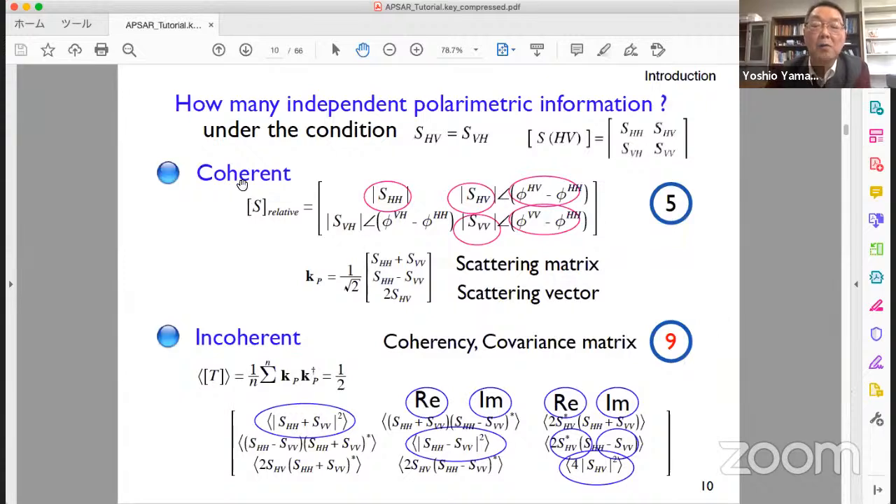But how many independent polarimetric information is there? Usually, we assume SVH is equal to SHV. This applies for monostatic radar. Monostatic radar means transmitter and receiver is in the same location. Normal radar satisfies this condition. In that case, HV and VH are same. In this condition, how many independent parameters?